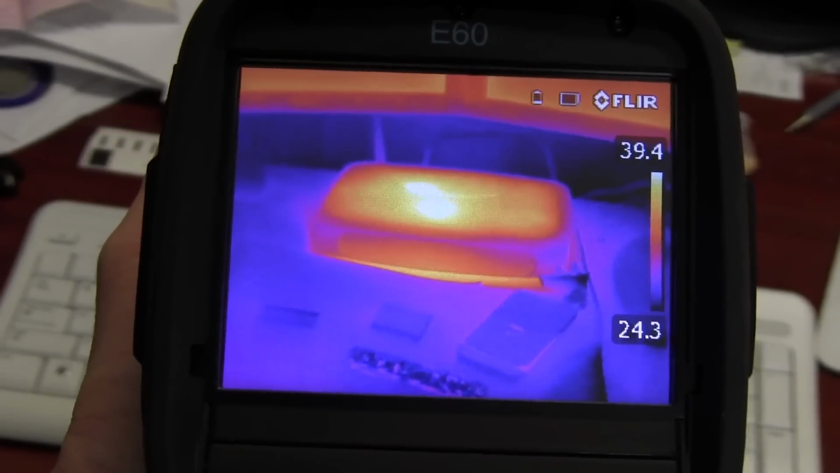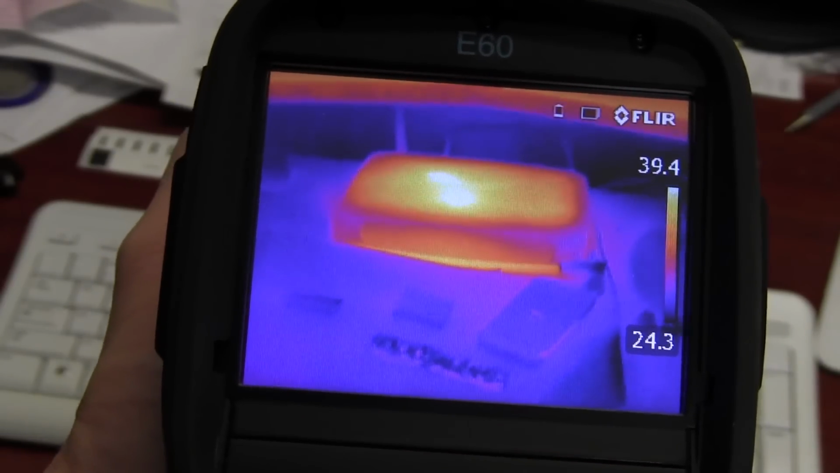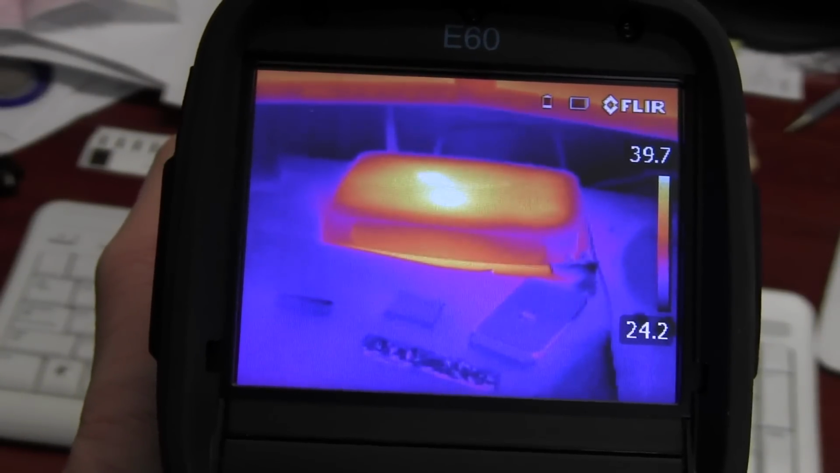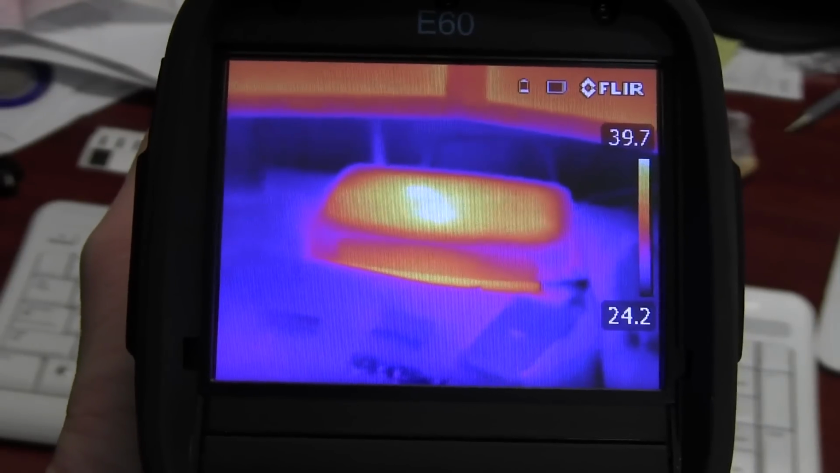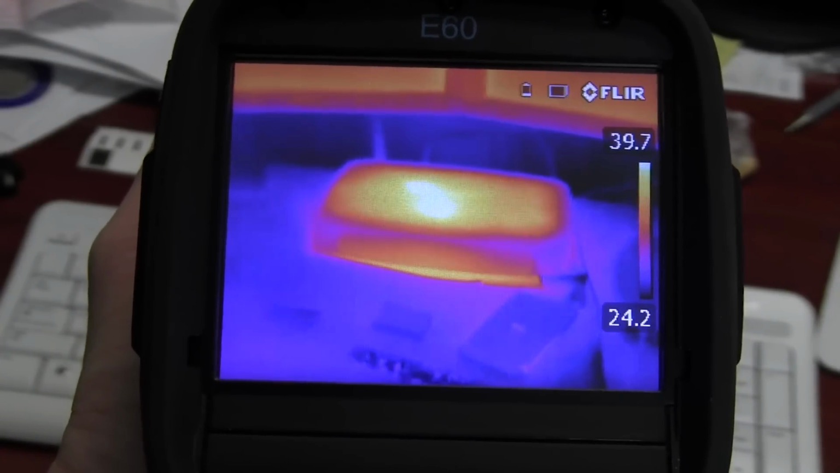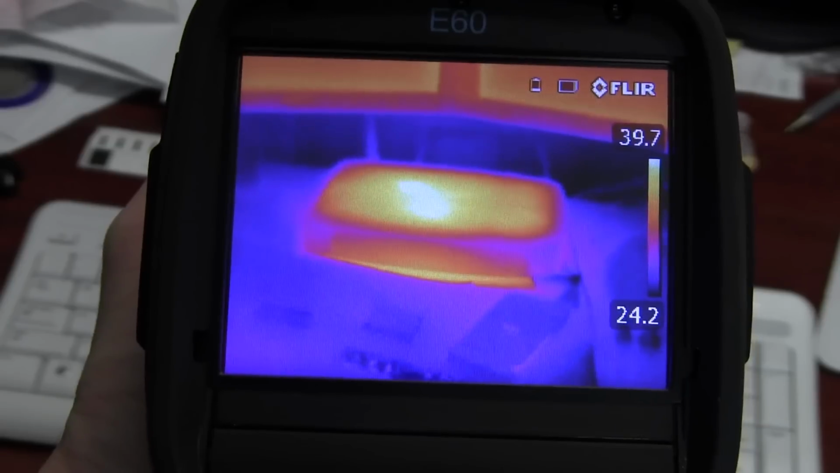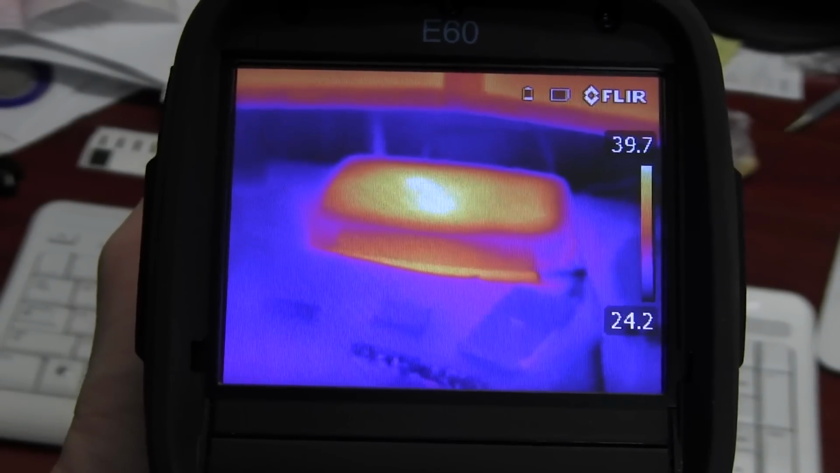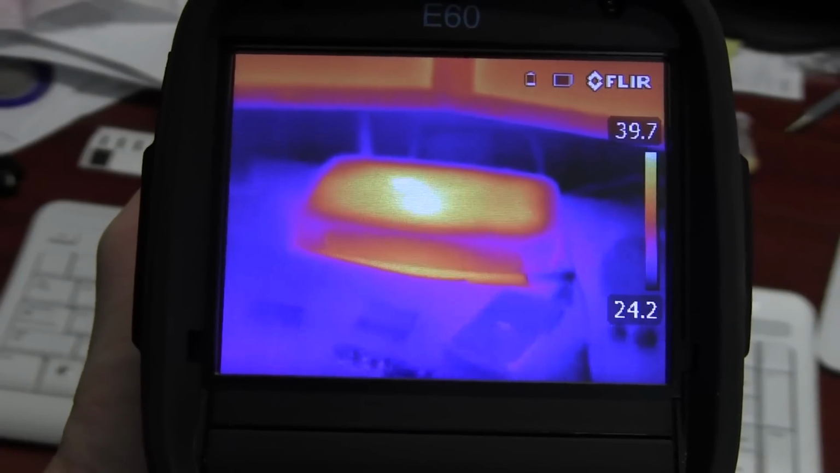And if you take a look at my ADSL Wi-Fi router on there, you can actually see through the case of this thing. It's a big fuzzy blob, and then you put it in focus and you can really see right through the case to presumably the main processor inside that's consuming most of the heat. So you can physically see where it is inside the case without having to take the case off. Great stuff, and I'm doing this standing a meter away.